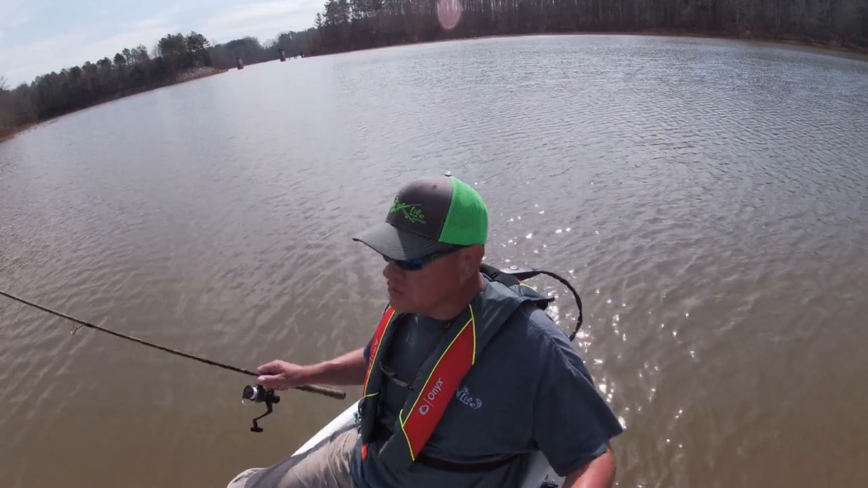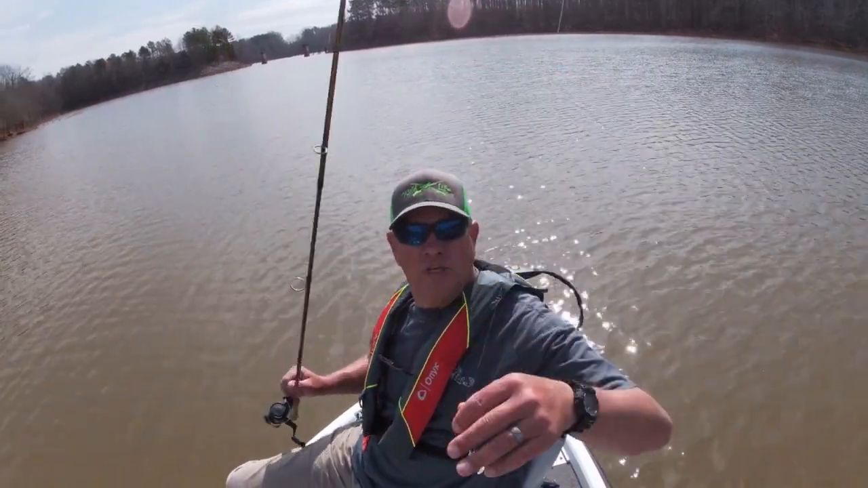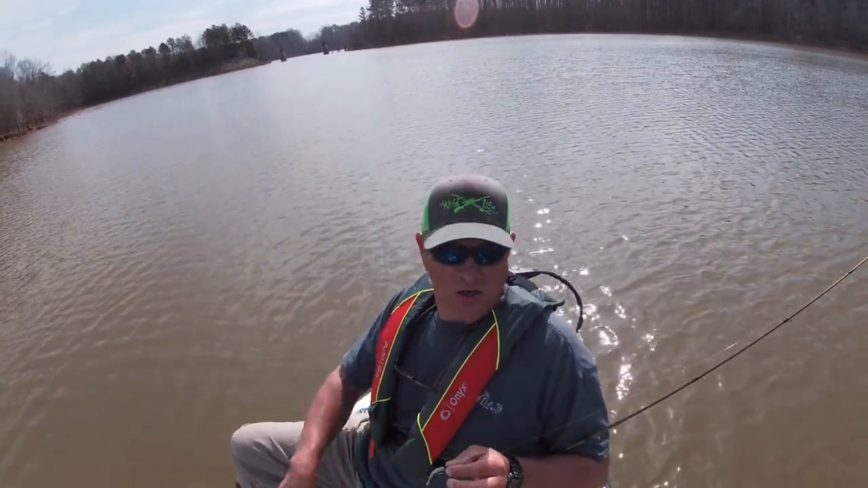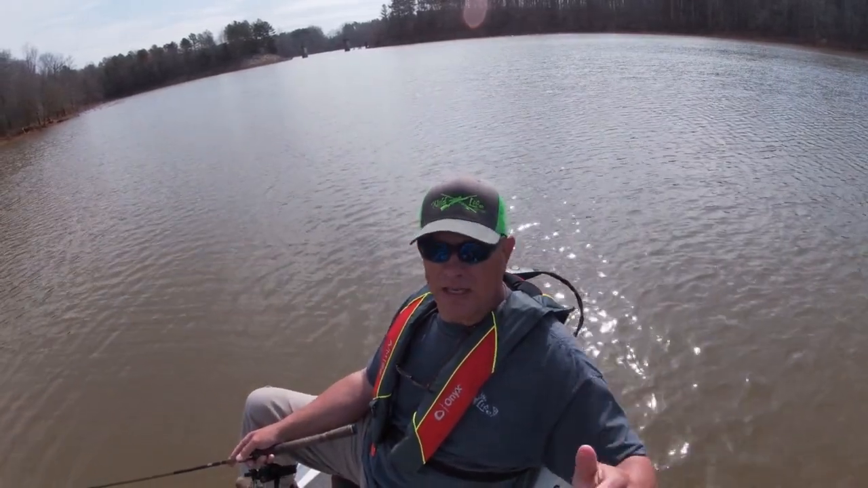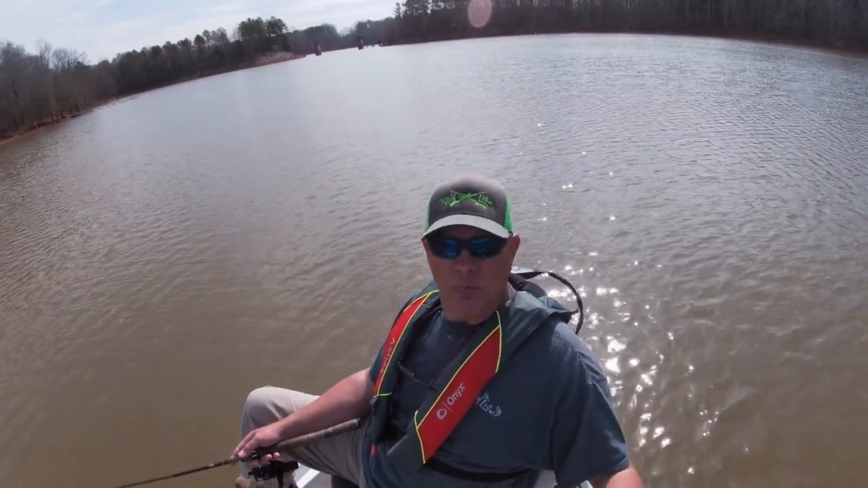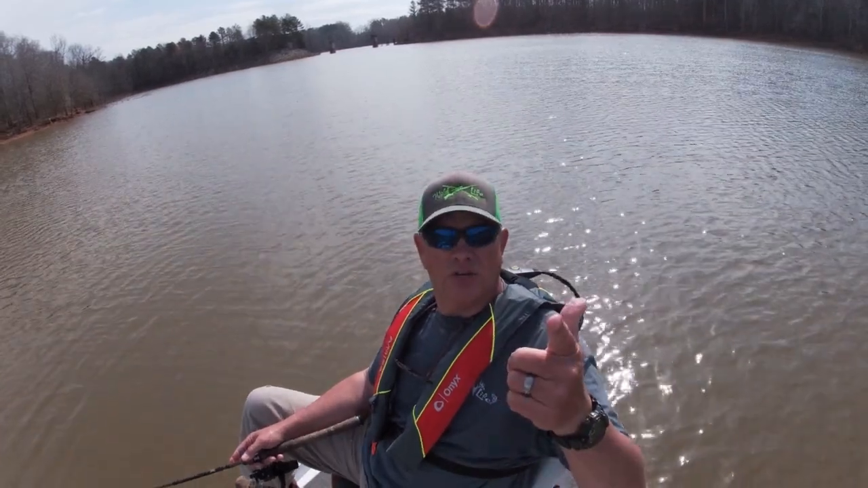So I switched and just put that 16th ounce on with the Kalin's Ghost jig, which is a fantastic color. It's got that little chartreuse tail. And that time I saw that fish and I just pitched out past him and swam it. Really didn't see him hit the lure. I saw him going down, so I assumed my lure was below him, and boom, he went down and hit the lure. So, hey, let's go catch another fish.